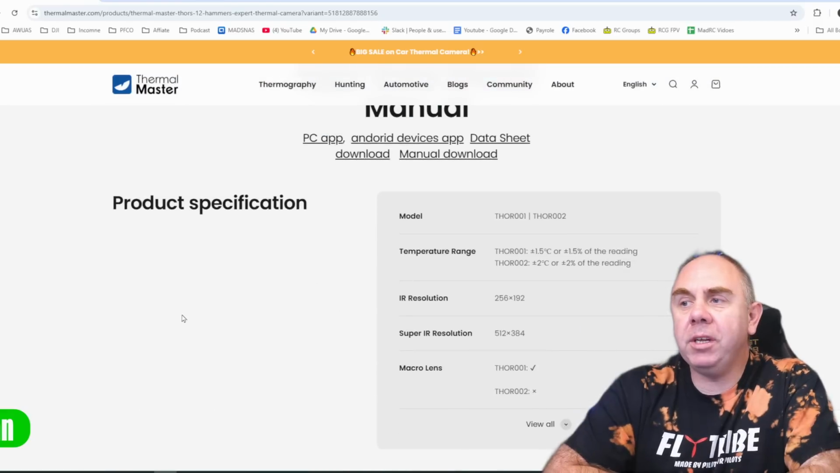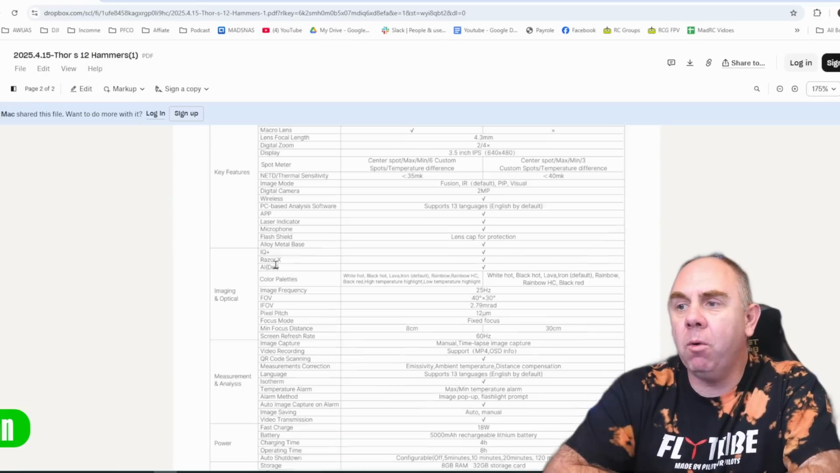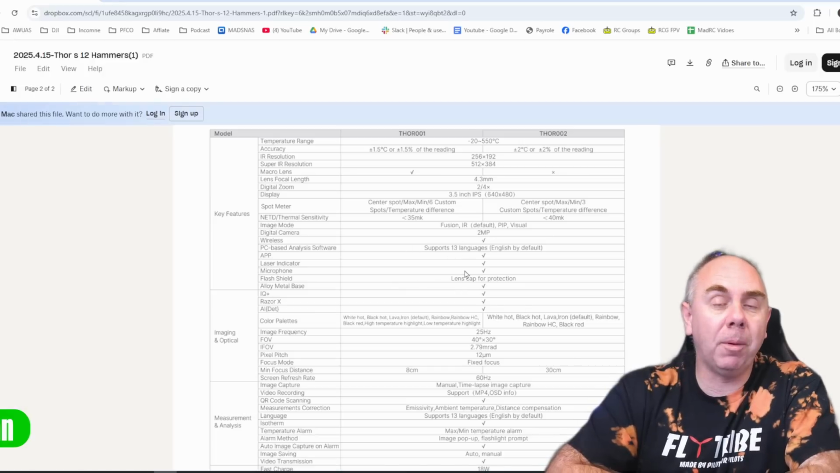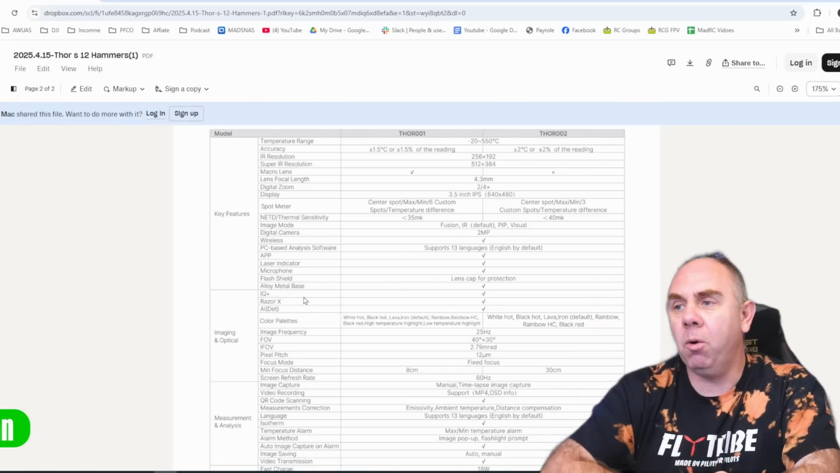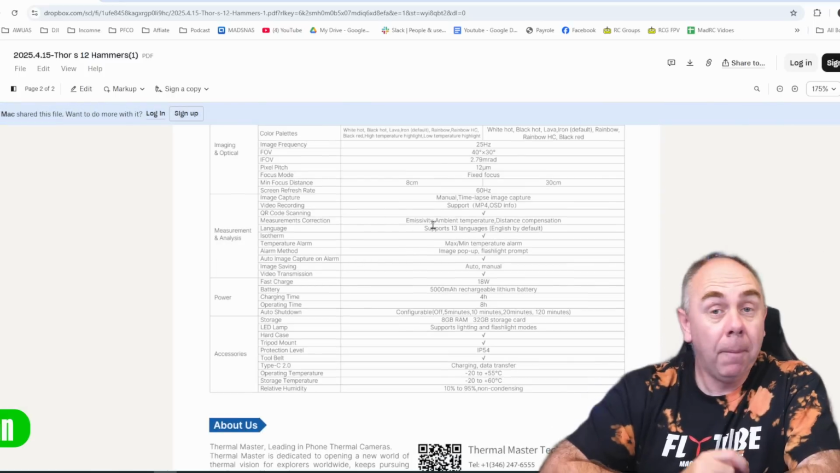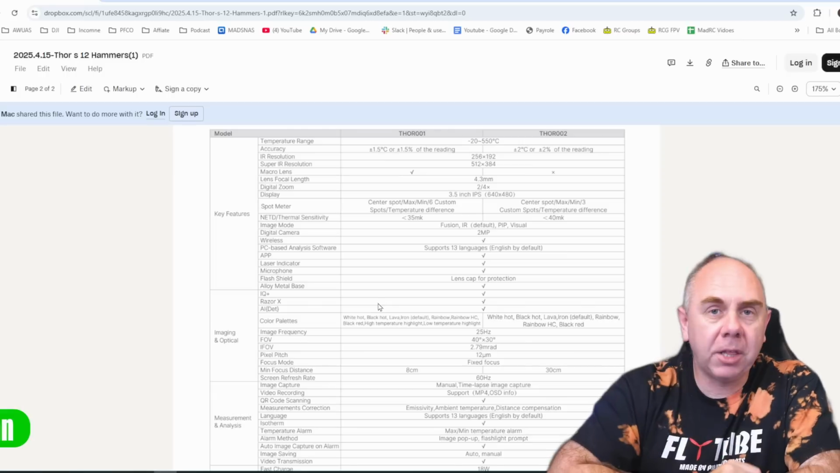If you go down, they do have a document, which is a data sheet that does have a lot more in-depth info on the differences between the cameras. So if you're interested in seeing that, it is available on the Thermal Master website. There will be a link to that below. This goes into all of the nitty-gritty details between the two, but there isn't a crazy amount between them. It is just a couple of little things here and there.